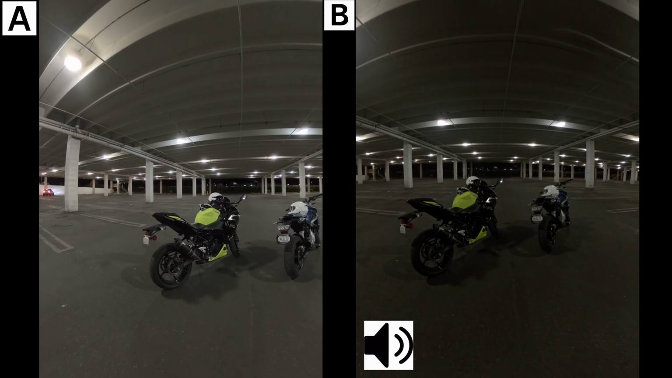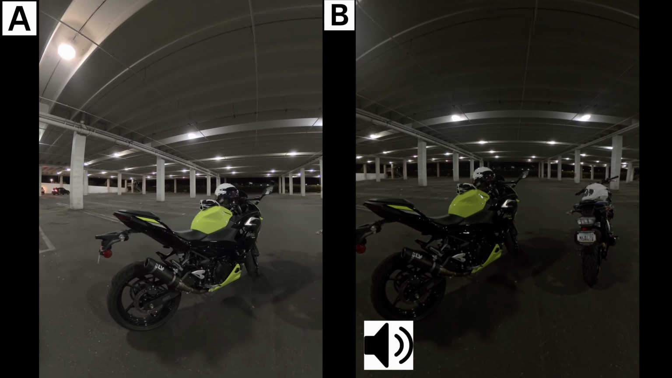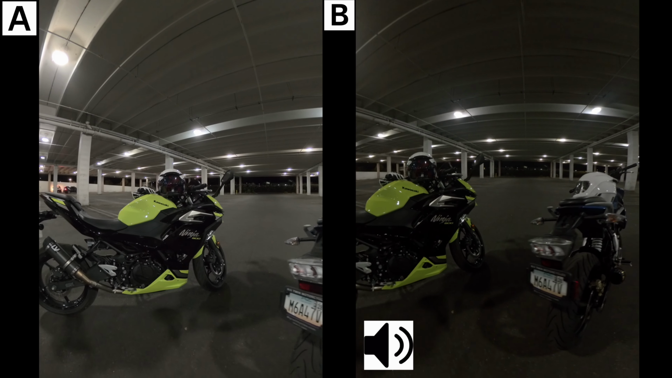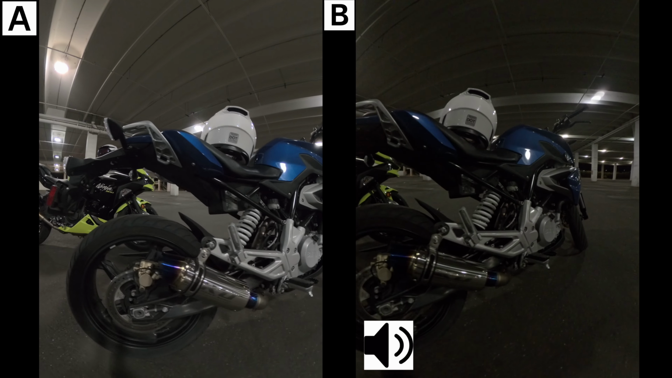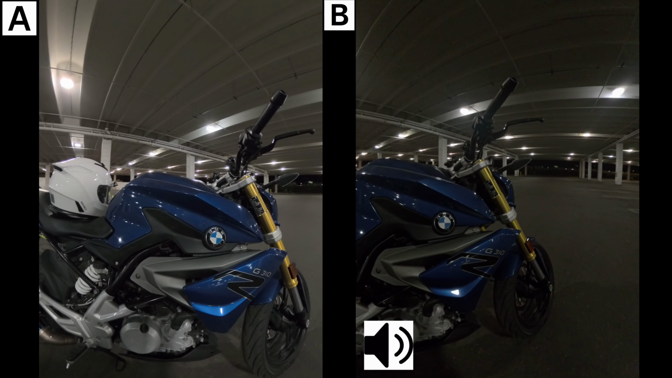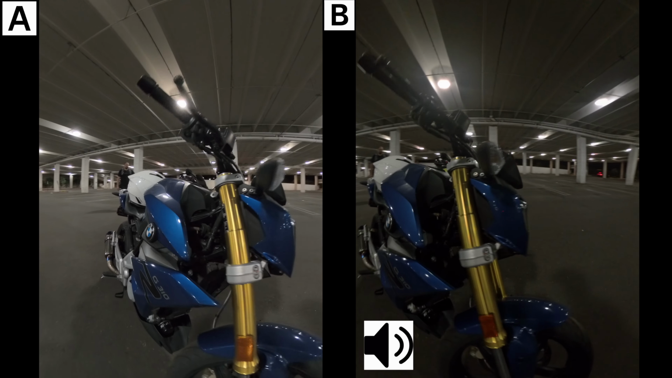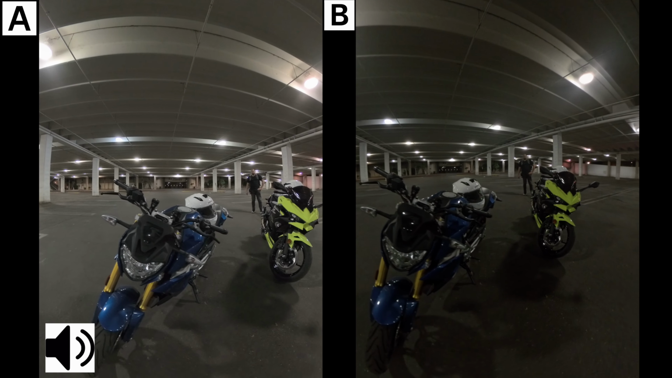Alright guys, so both cameras are now shooting in 8K 30 frames per second at the highest resolution I could possibly get the cameras into. Now we're going to do a fun side-by-side comparison again, and I want you guys to try to decipher which one is the X4, which one is the X5.